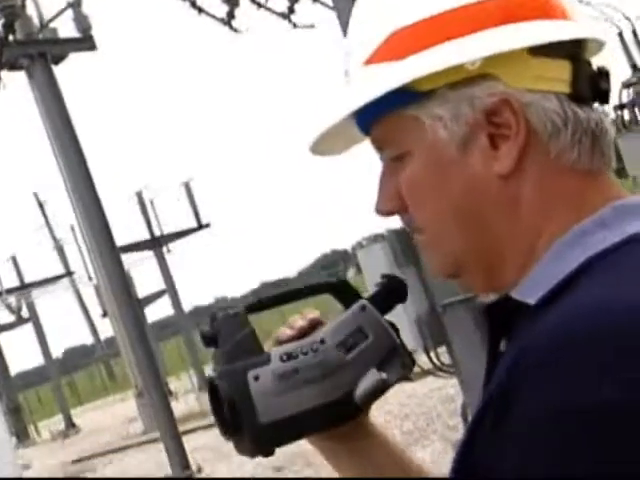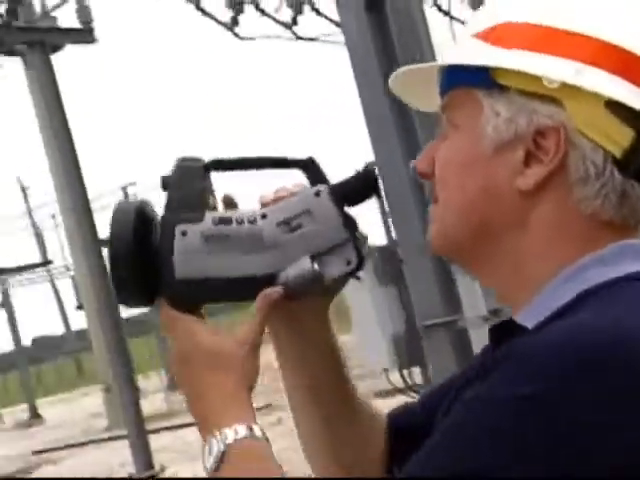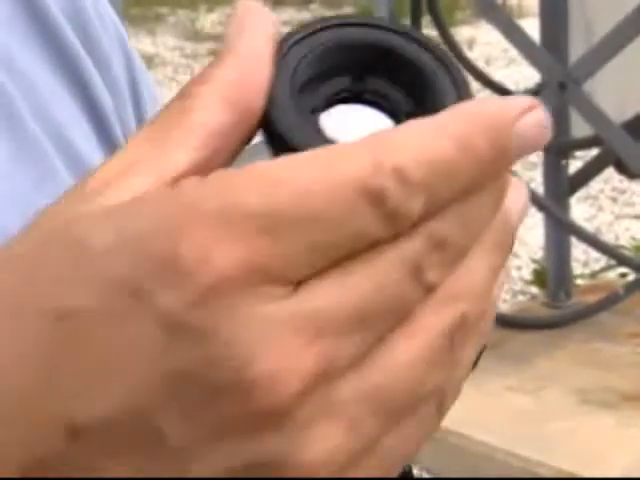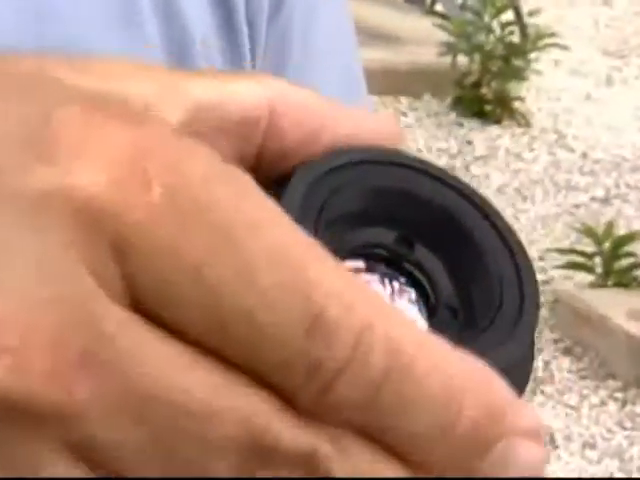Flir Systems makes a complete suite of lenses for both their P-series cameras and the E-series cameras. The lenses are very easy to interchange. When you need to add an additional lens, it just plugs in and has a quarter turn, and it's automatically sensed by the cameras.